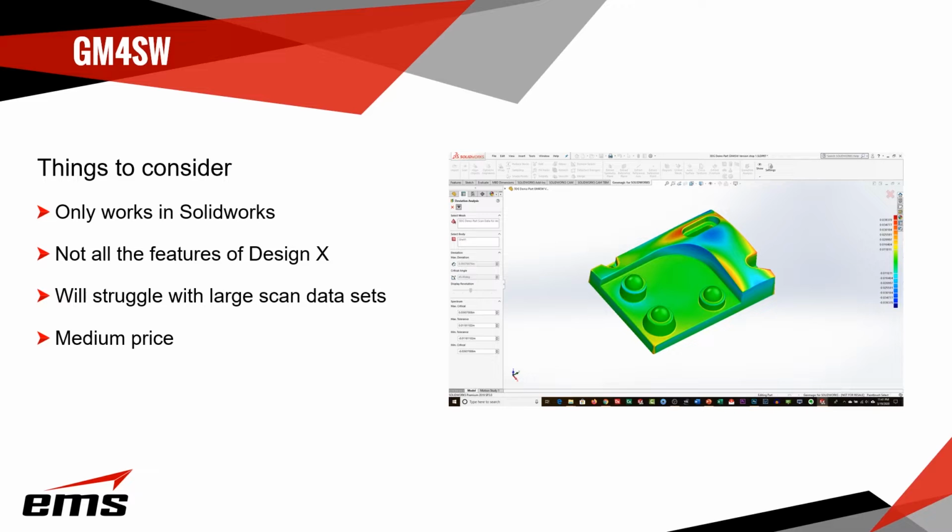And it will struggle with large data sets. One of the challenges of trying to build this into SolidWorks is SolidWorks is not built for huge 3D scan data sets. That's not what it was intended for. So when we start to get into larger ones, it will really slow it down. And there are some tricks to working with it, but it could be a challenge.